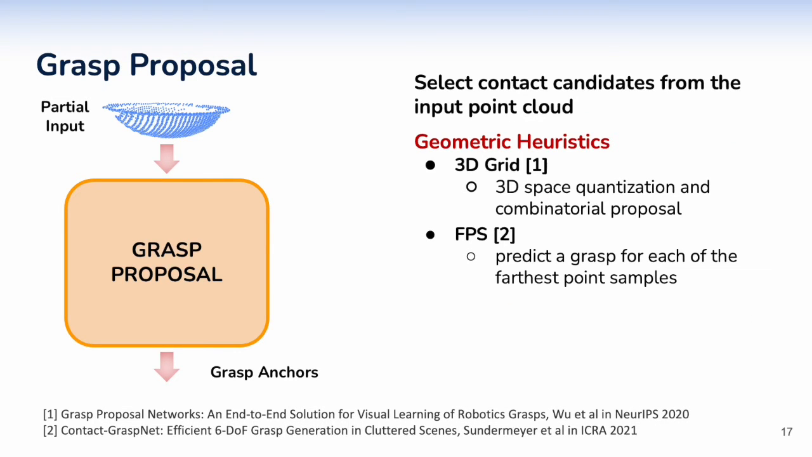In this work, we focus on the first stage, the grasp proposal. Previous works used geometric heuristics to identify the grasp anchors in the input point cloud. This is the case for the 3D space quantization logic of GPNet and the farthest point sample subselection adopted in Contact GraspNet.